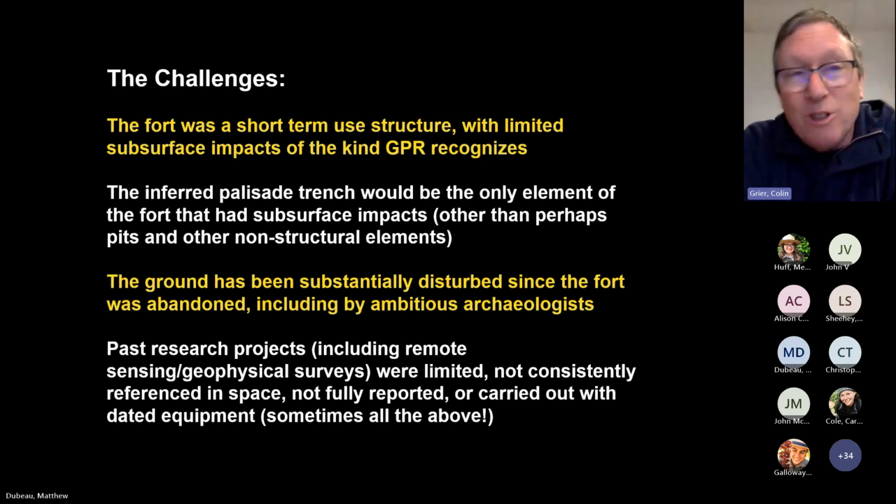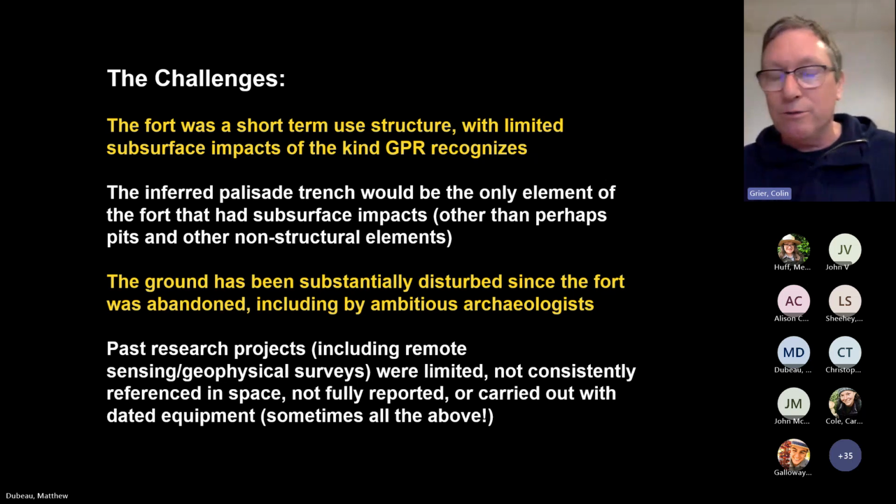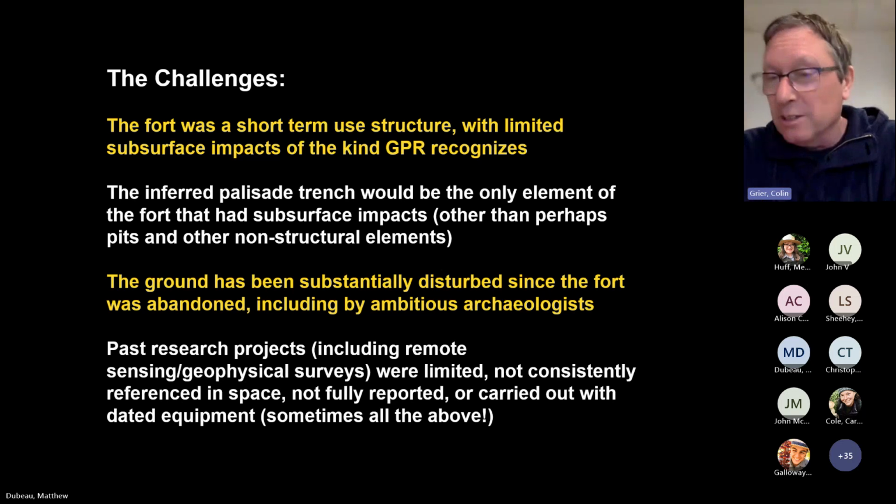Interesting challenge. There's lots of challenges to trying to find this kind of structure with ground penetrating radar. I mean, it really was a short-term use structure, 3 or 4 months. So it wasn't built to last. So it wasn't built to have a large subsurface footprint. So very limited in its expression in the subsurface. And really just the palisade would be the only thing we would have a hope of seeing likely through ground penetrating radar or even traditional archaeological investigations.